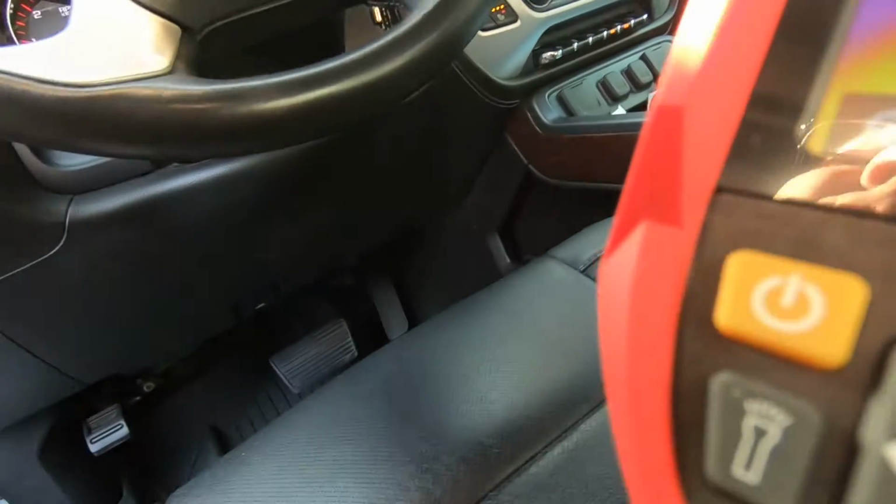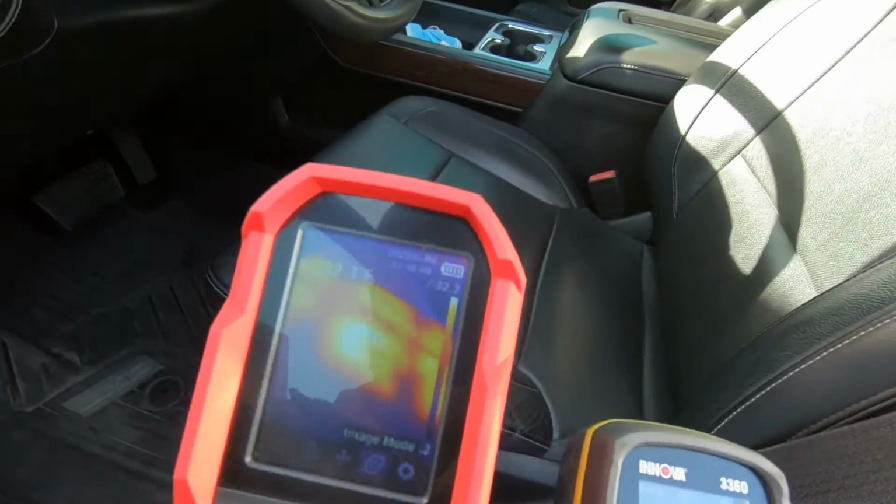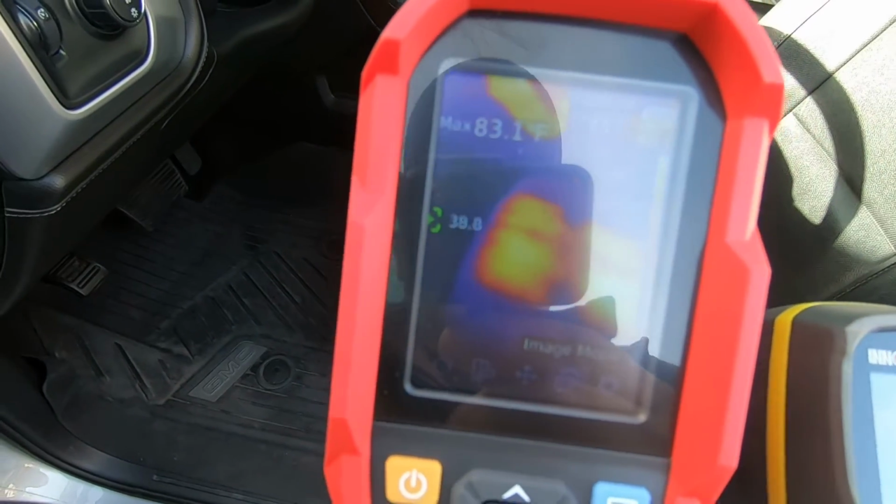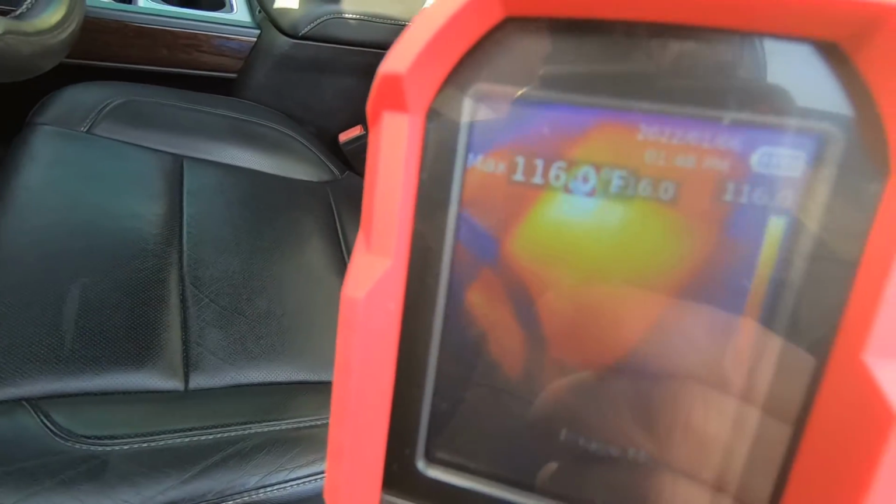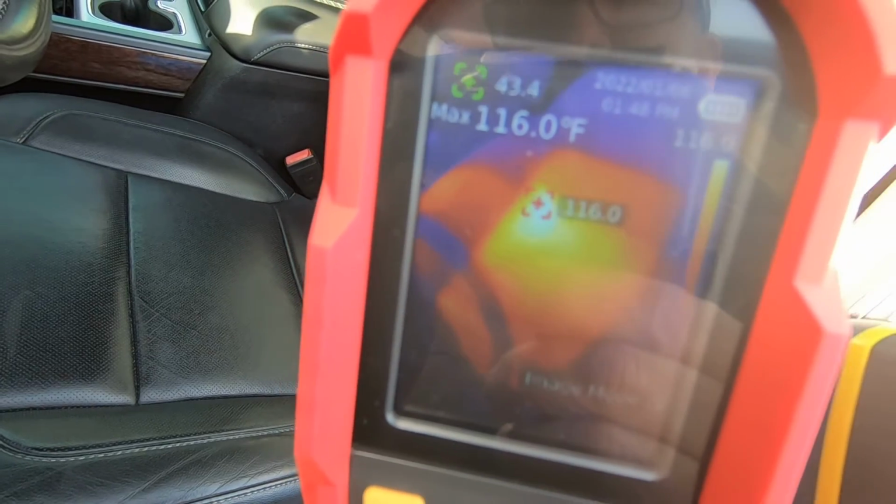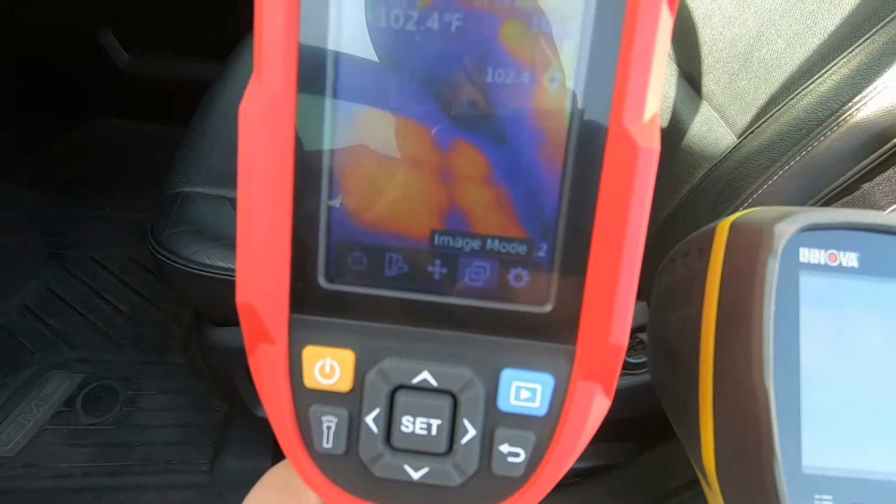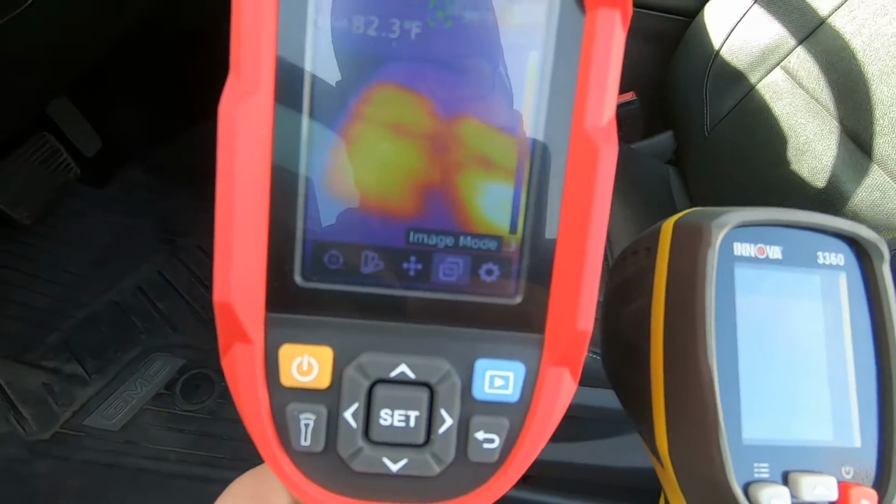Let me turn this radio off, otherwise YouTube will get mad. Okay, so this truck has heated seats. And you can see the heating elements in the seats heating up. So if you were having problems with your heated seats, trying to figure out whether they're heating or not, you can clearly see which elements are heating and which are not.